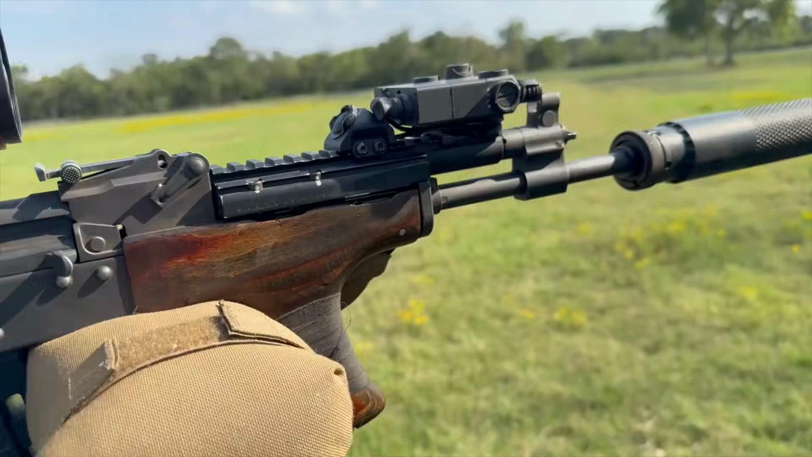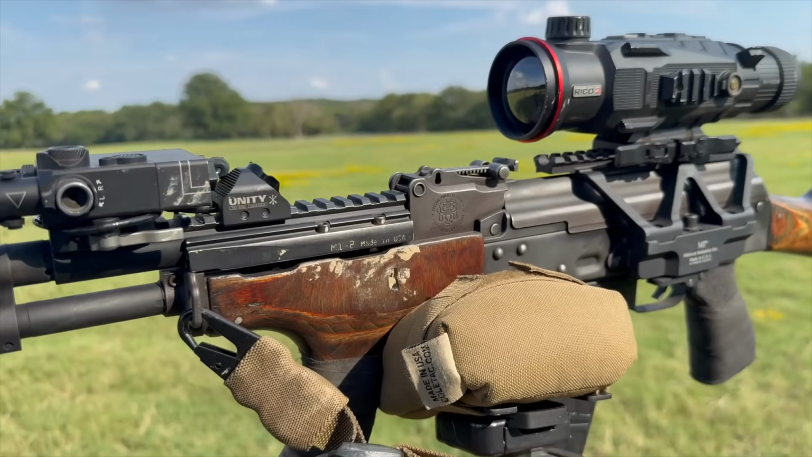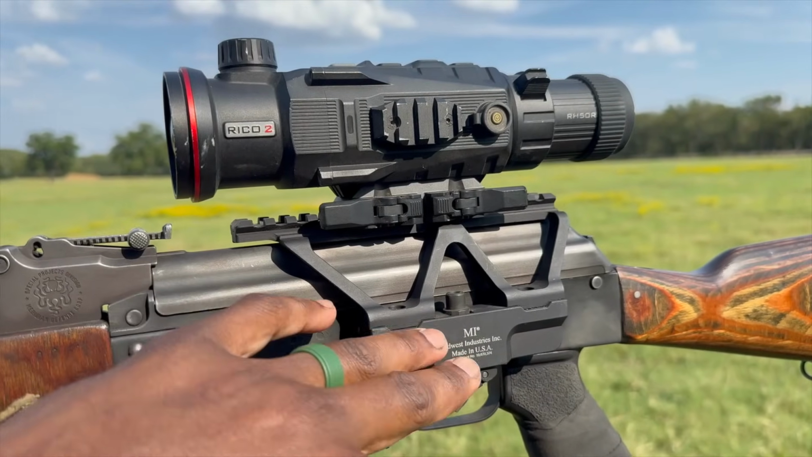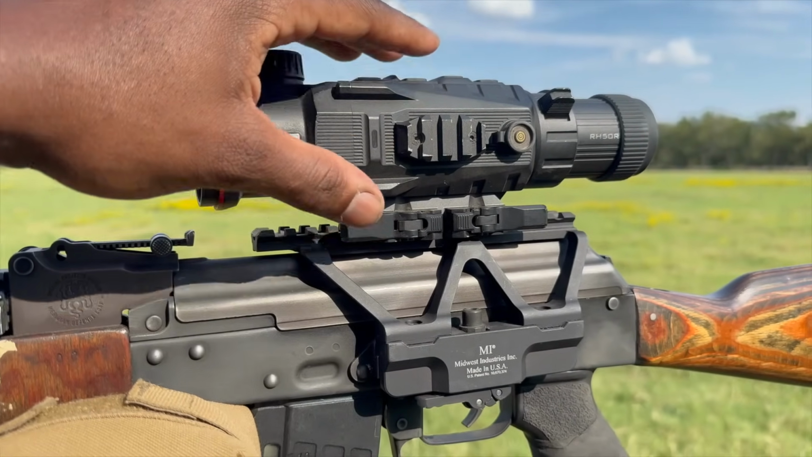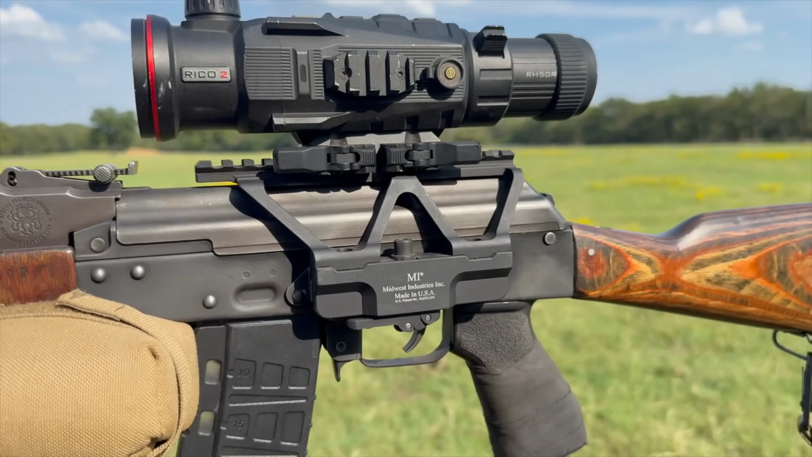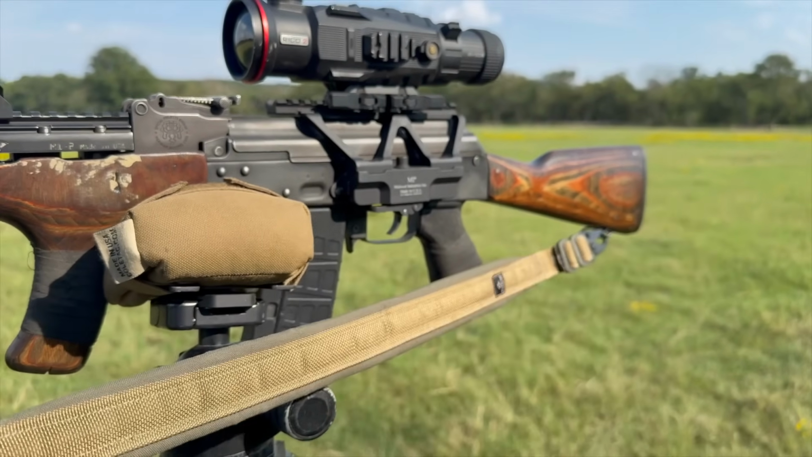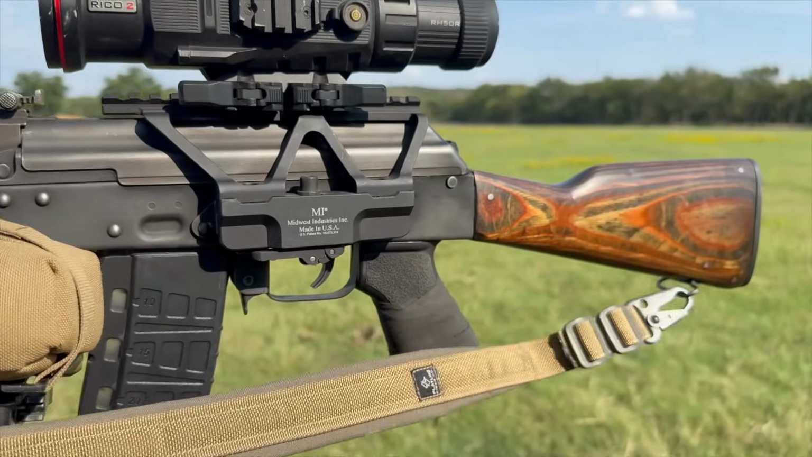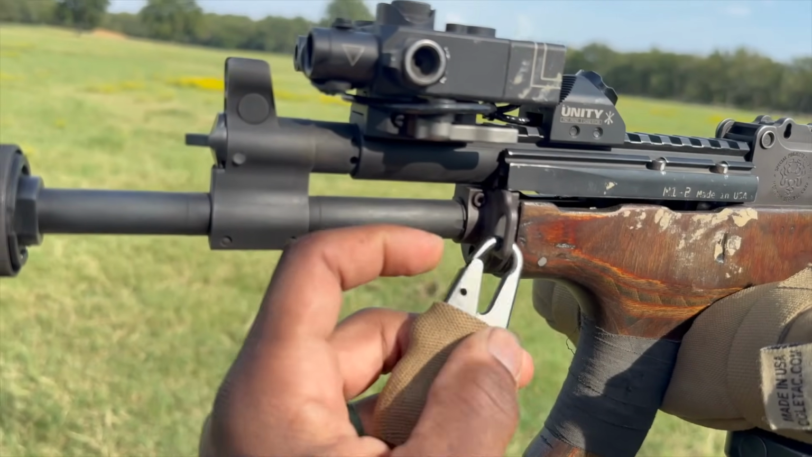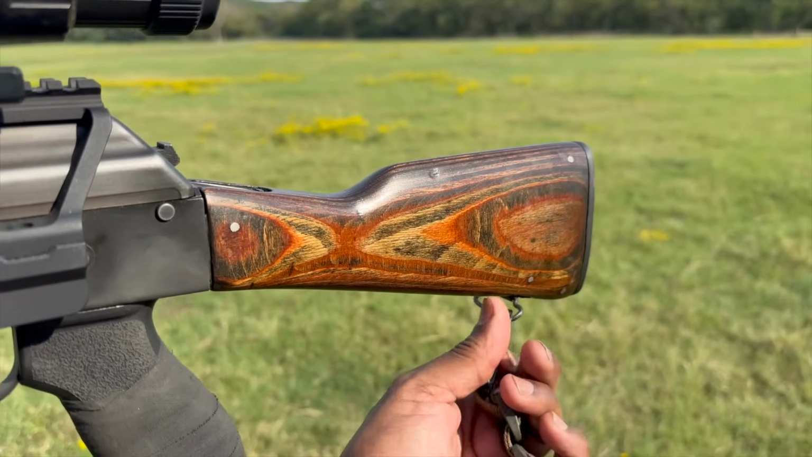I'm going to flip this around. This rifle is empty. As you can see, it's a little dirty. This thing actually gets used. But this is a Midwest Industries side mount here with the RH50R from iRay. And I think we have an ALG trigger in here, which feels extremely good. And this is a Flatline Industries sling here with some Amazon hooks that I picked up for cheap. I think these were like $8 on Amazon.